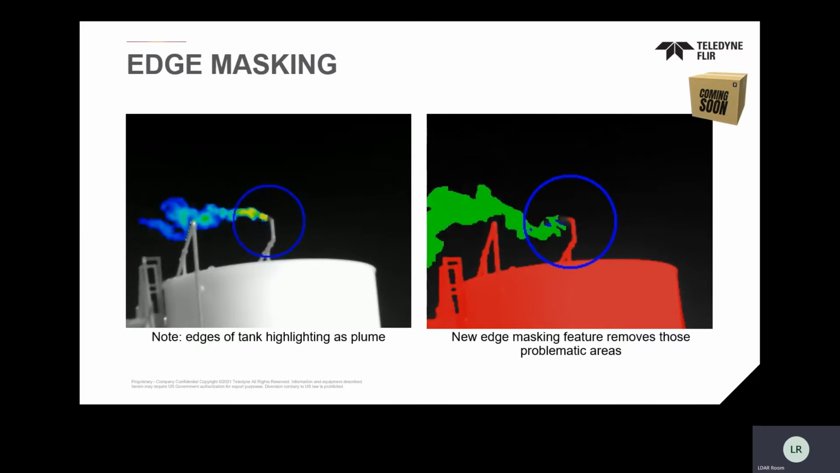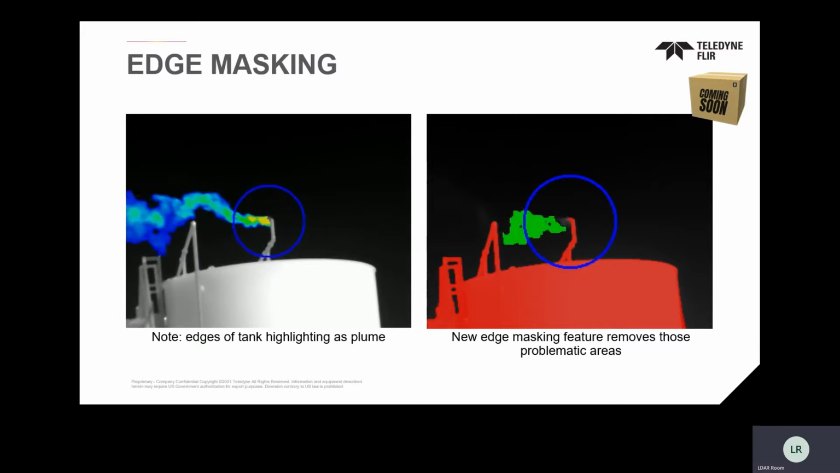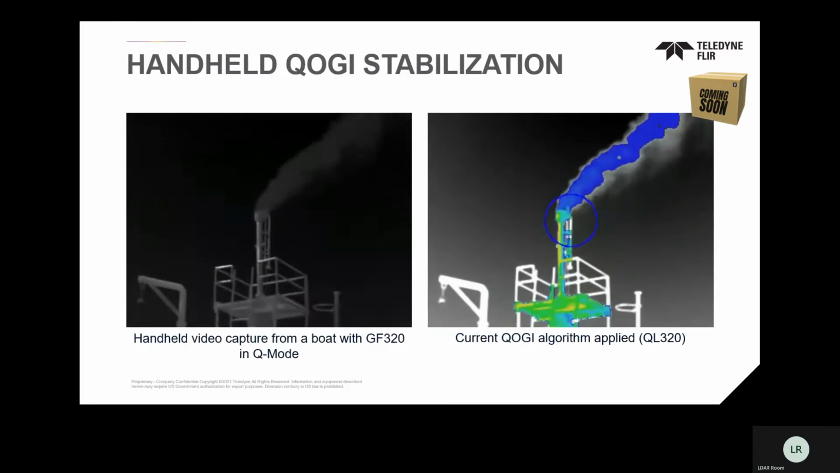Another one here, you'll actually see the base of the tank have a slight movement in that edge masking. Actually, this one didn't have that, but over here you'll see the piping right here where the gas is kind of following that and wrapping around it. With an edge masking, you can easily see how we're going to take that hard change where it goes from the sky background to the pipe, take that hard change and right only where that hard change moves from hot to cold or cold to hot and mask that out.